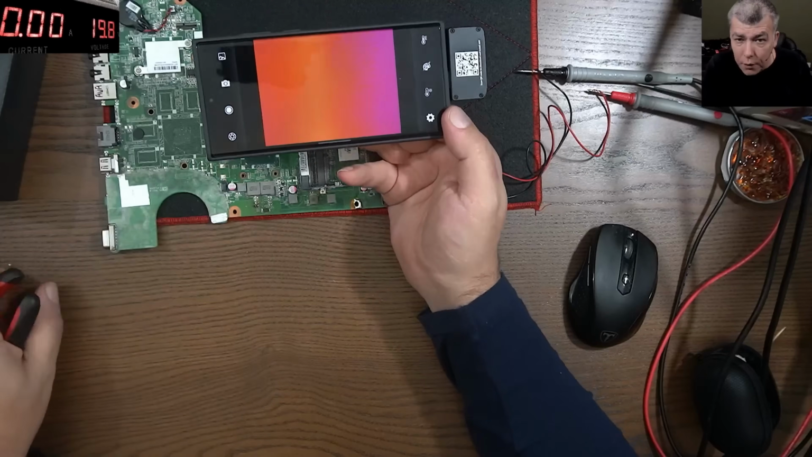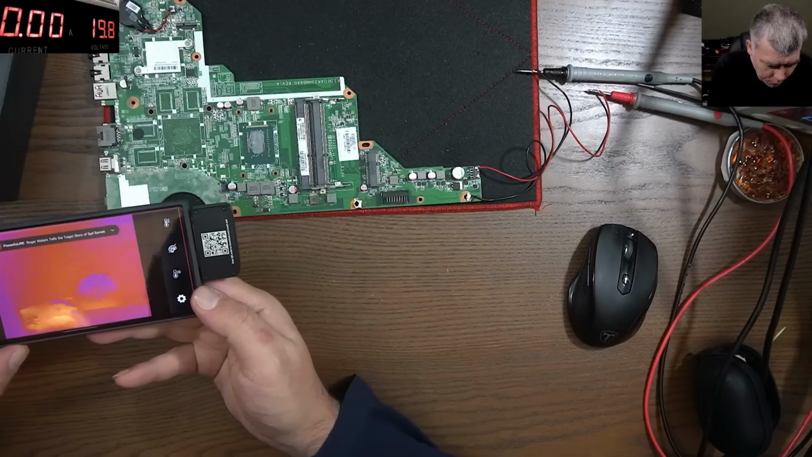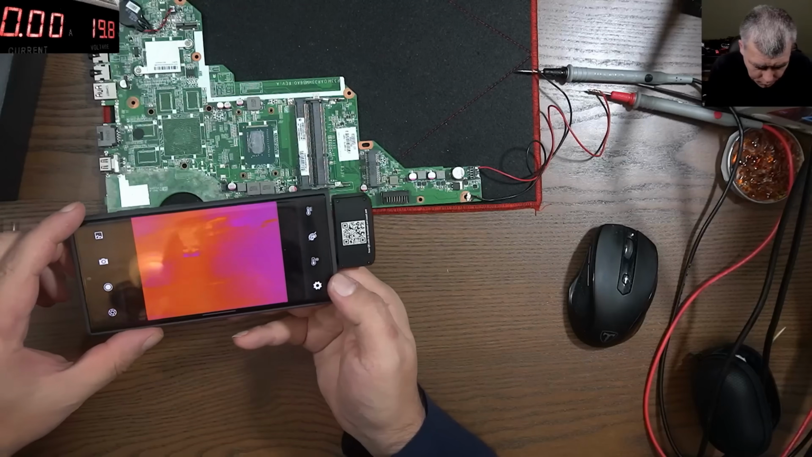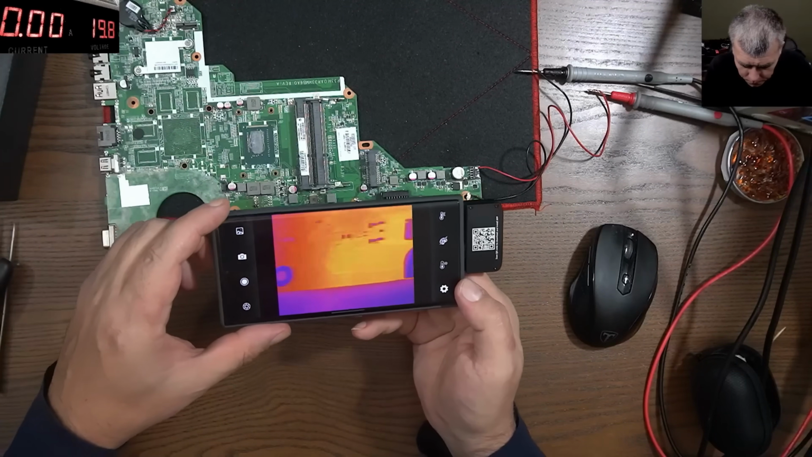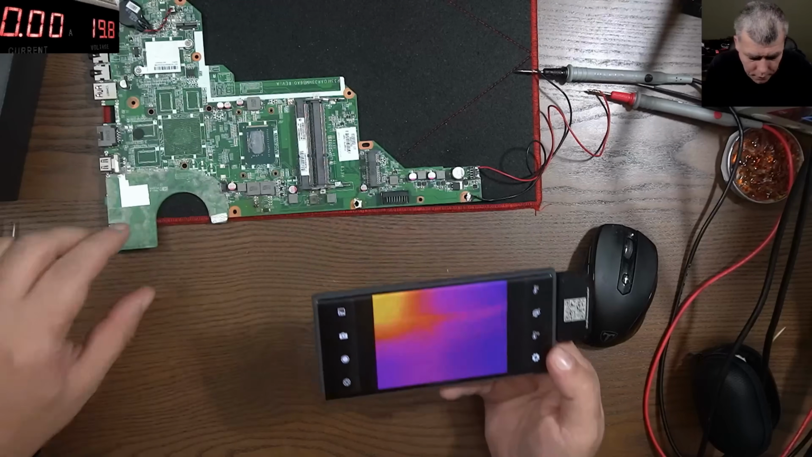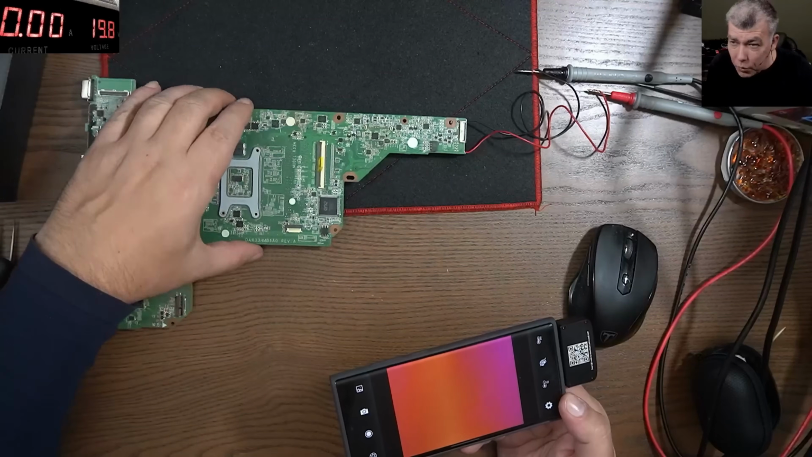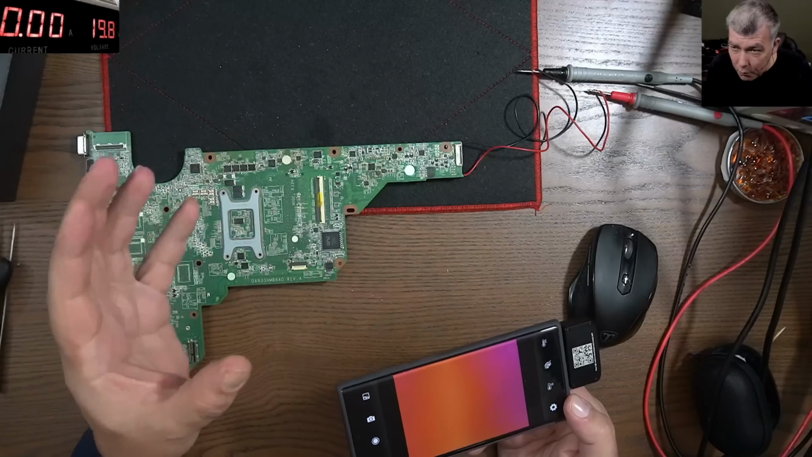The short is gone. Okay, so the short is gone. Now probably the board will cool down. The MOSFET will cool down. Okay, and now the board is working normally. Okay, we removed the short.